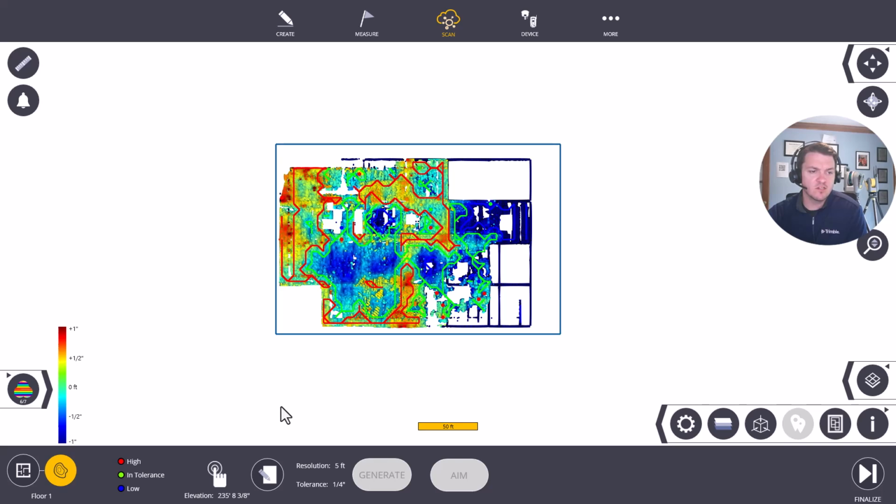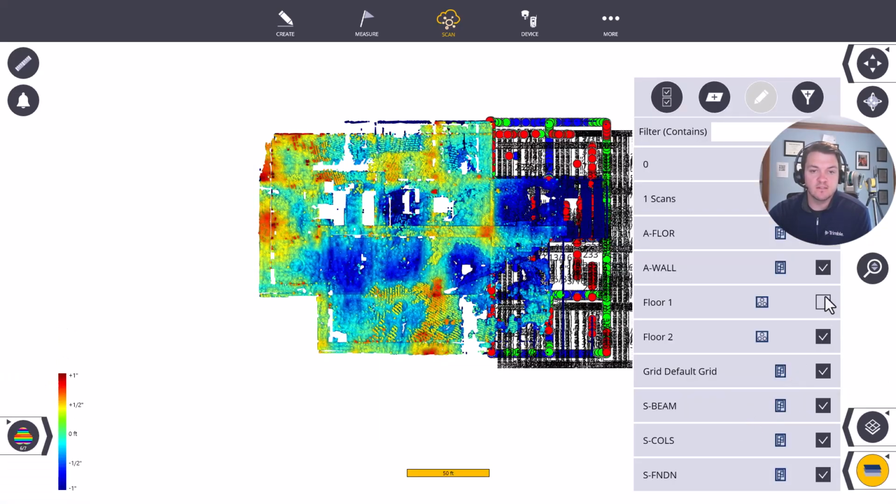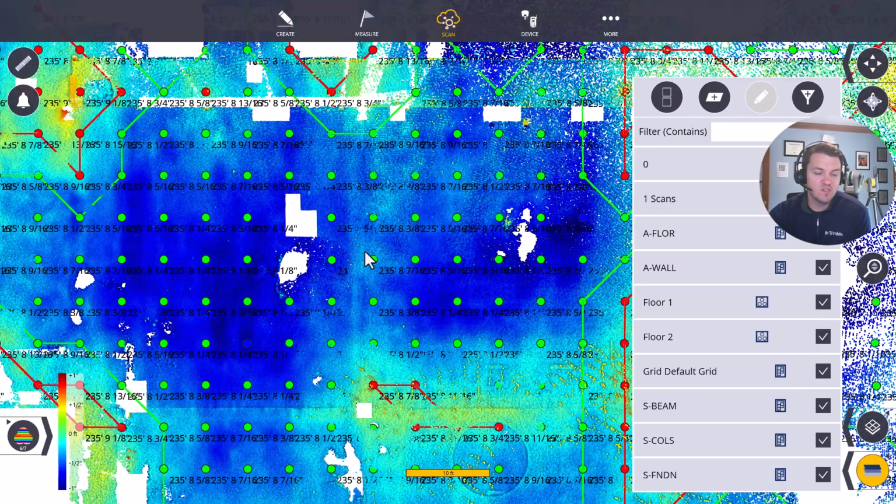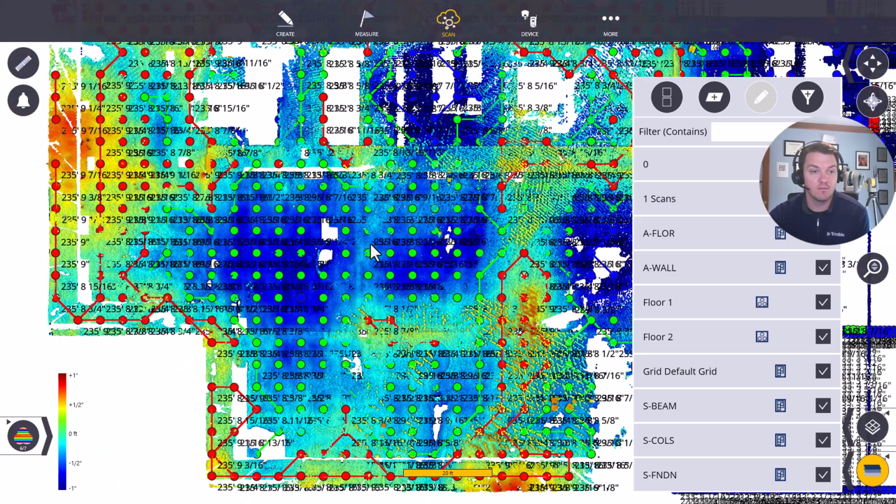I can essentially create these points, which I have already done. It'll be a grid line spacing of 5 foot to this reference elevation. Anything that's higher is going to be red. Anything that's lower than a quarter inch is going to be blue. Those points can be exported as a DWG or CSV, and they'll be in the project coordinate system because the scan data is tied to the model there.